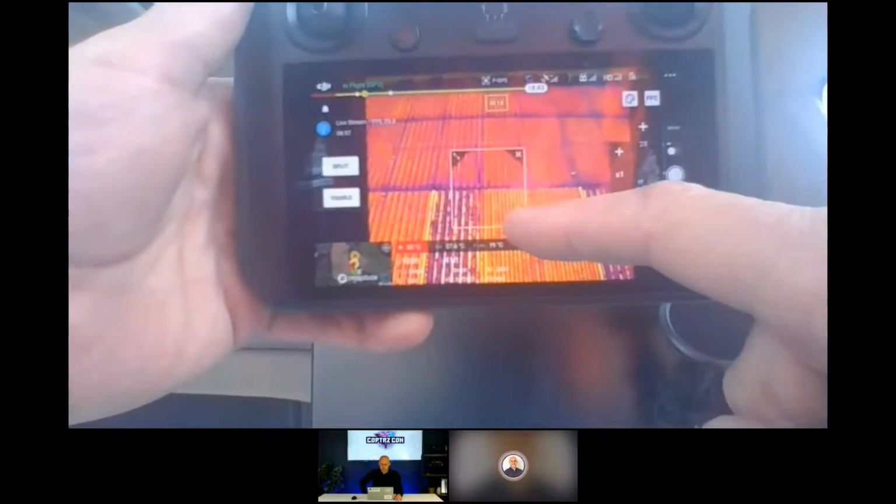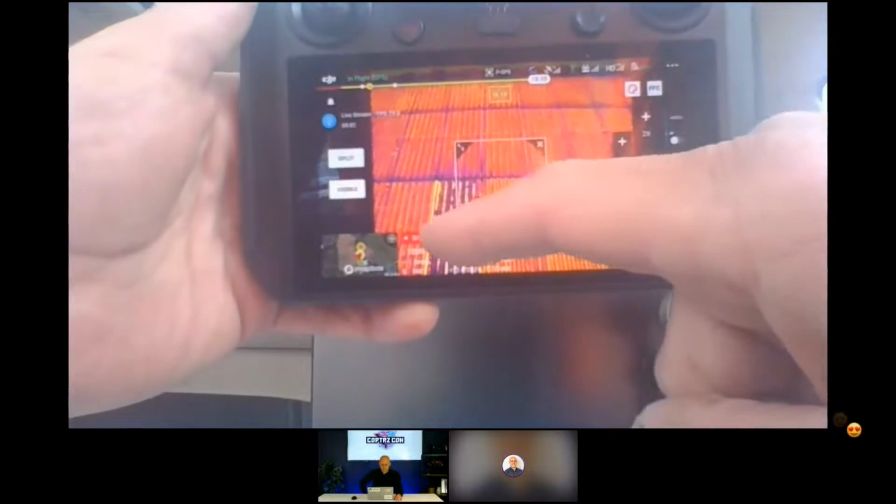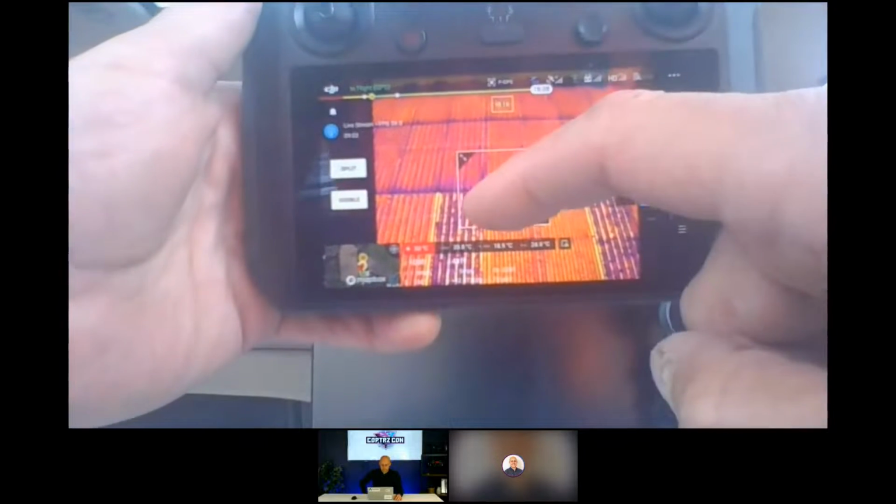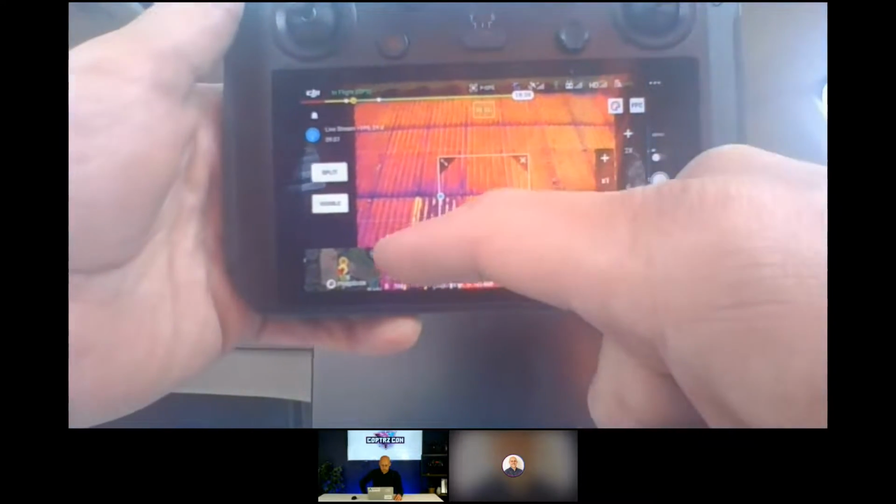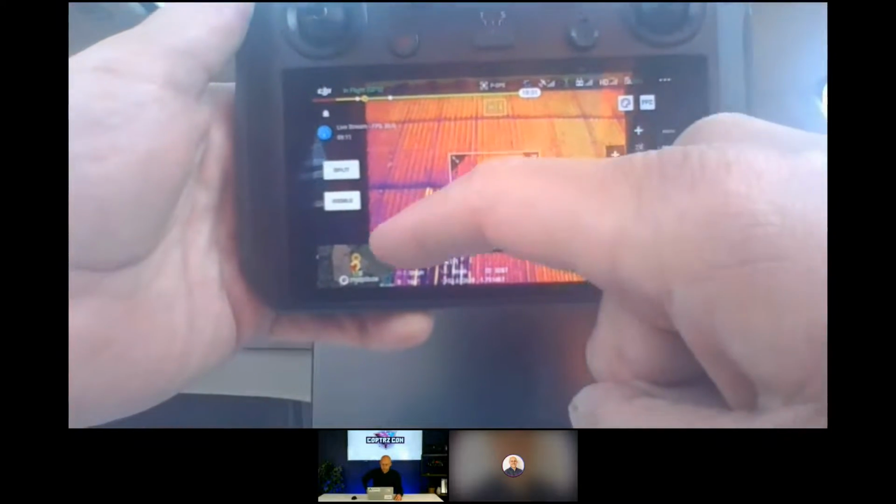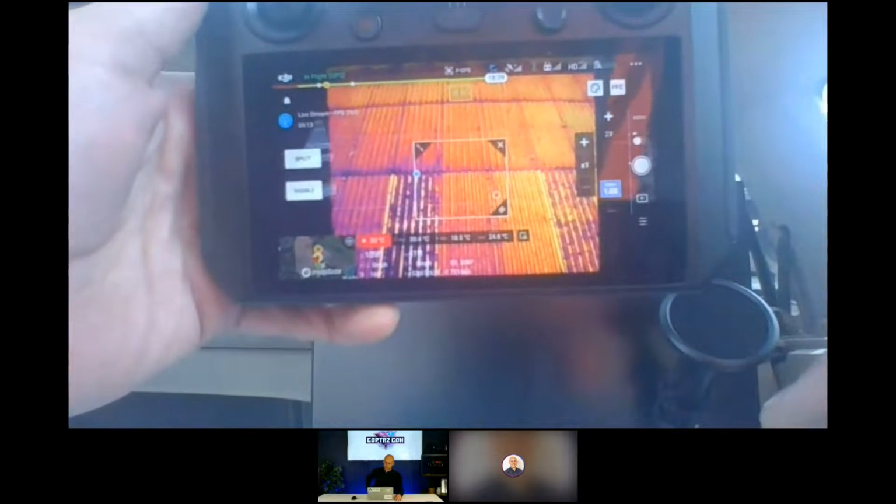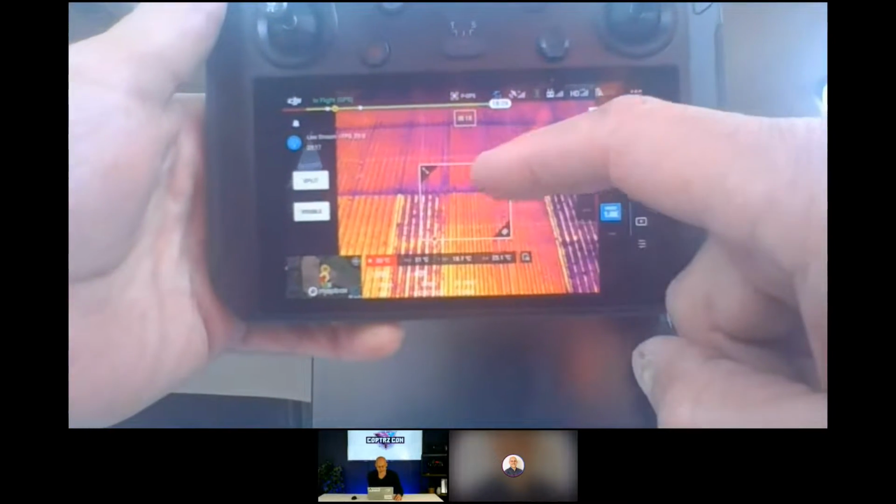Brilliant. So the radiometric function. Yeah, you can draw a box and it'll give you your max, your mins, and your averages down the bottom here. I don't know if you can see that. So I've drawn a box around that. It highlights where the max and the min are with a red dot and a blue dot, and along the bottom it's got your average, your max and your min, as well as the temperature limit. So you can set temperature alarms in here as well, so it'll notify you if you reach a certain temperature.